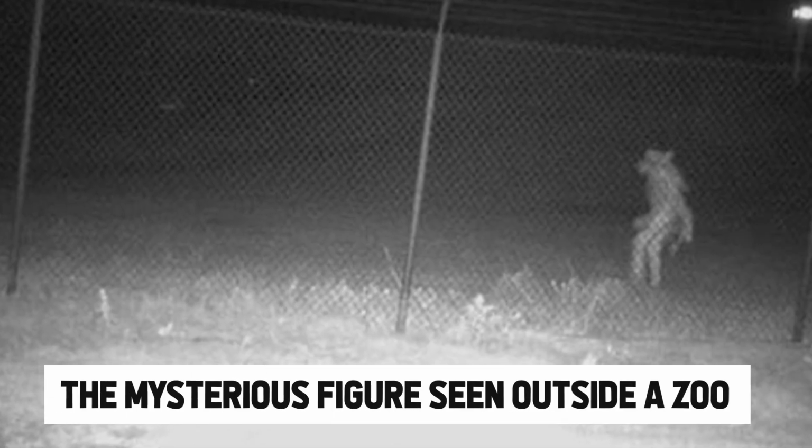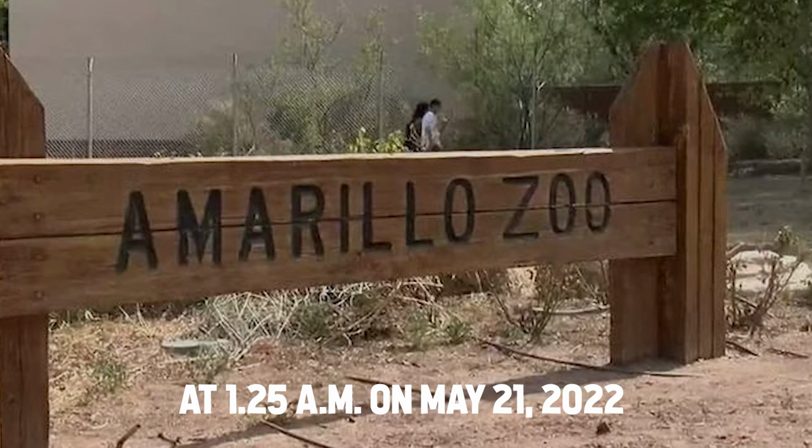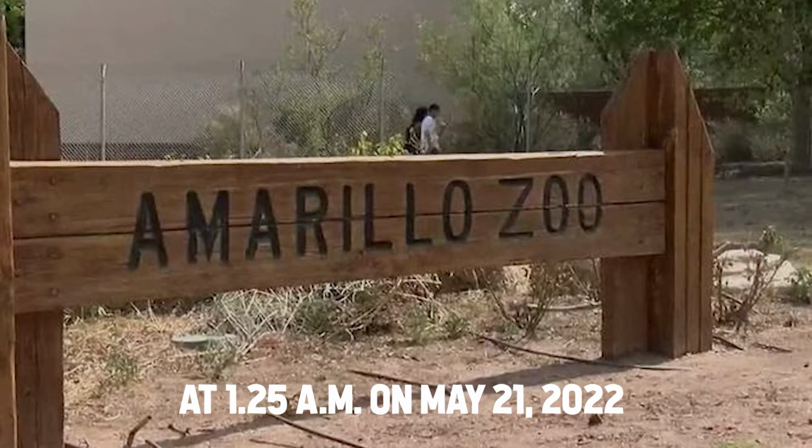Third on the list is the mysterious figure seen outside a zoo. Anybody could wear a mascot costume and wander around the vicinity of a zoo in the middle of the night. But who would? This strange figure was caught on cam at 1:25 a.m. on May 21, 2022 at the Amarillo Zoo. The staff discovered this image while going through the cam, and nobody could guess what it was.